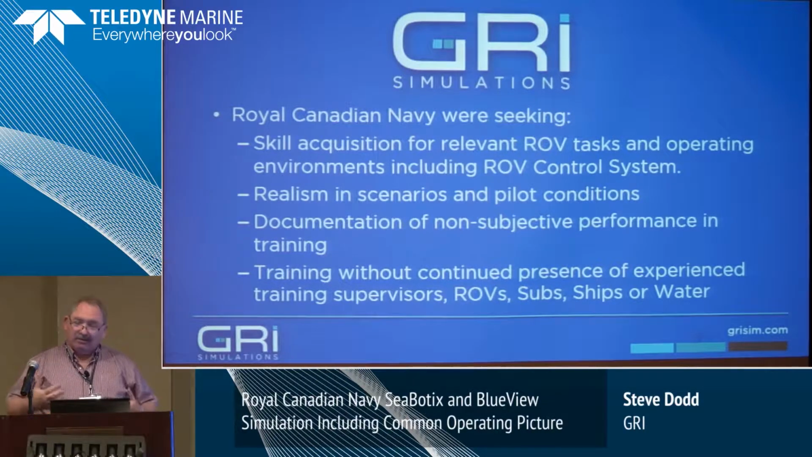And they had scarce resources in ship time, in ROVs, in subsea assets to train on, and they didn't want to use water in the training to the limit, so they wanted to do a dry land thing. So the simulation offered the ability to do a lot of ROV training without getting their socks wet.